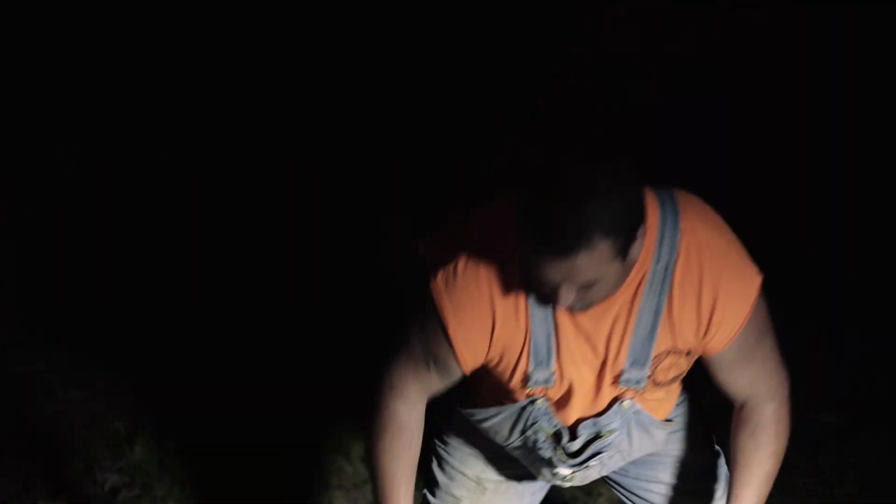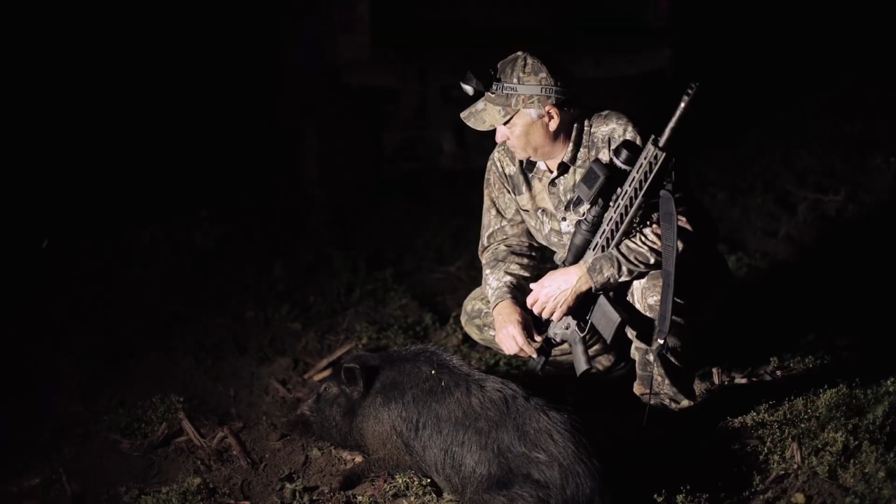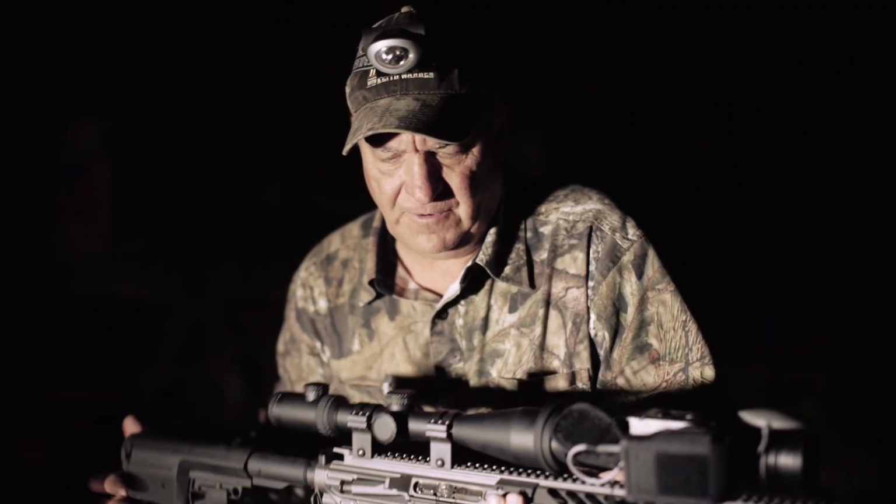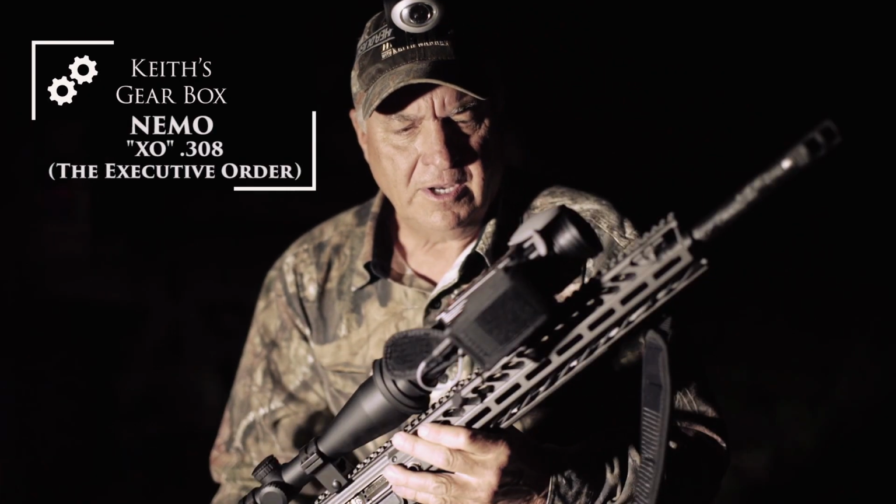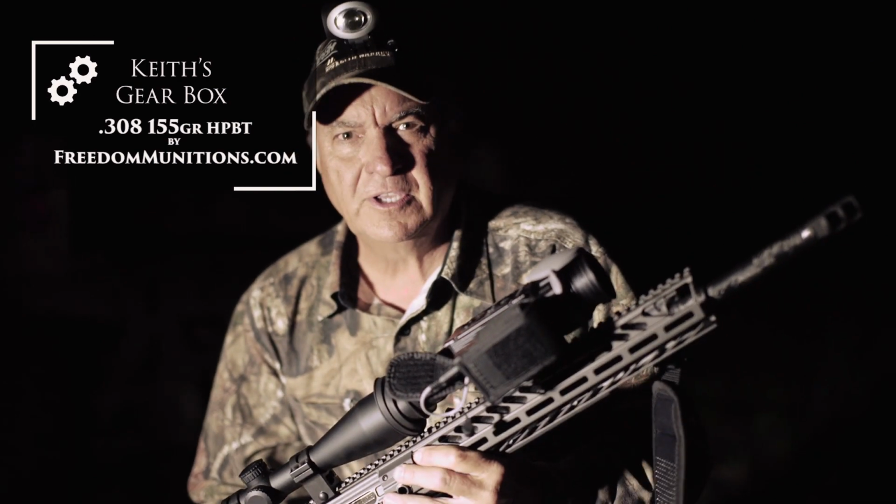All right, this is hog number 2, and so far it's been a really bad night for the hogs out in this field. But I want to talk to you about hunting at night. If you're going to do it, you have to have specialty equipment, from your rifle to your scope to your night vision or thermal vision equipment. And this is relatively expensive gear.